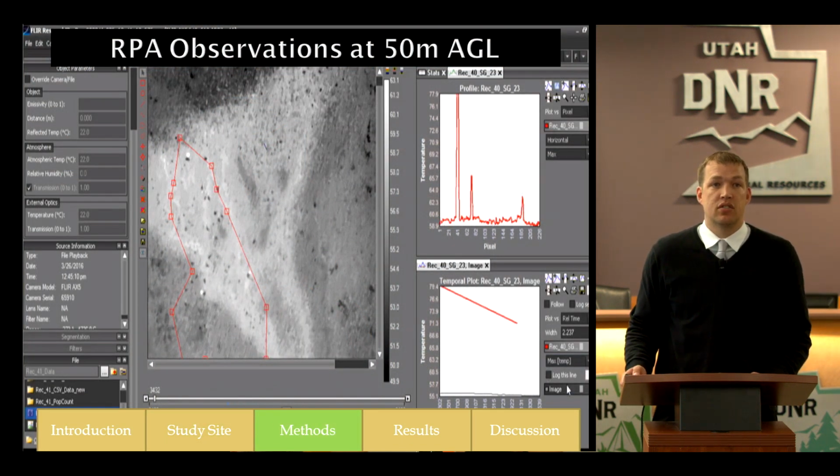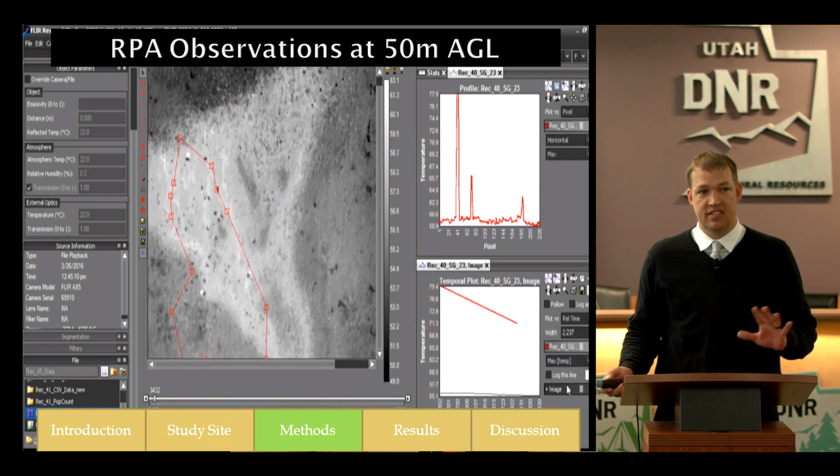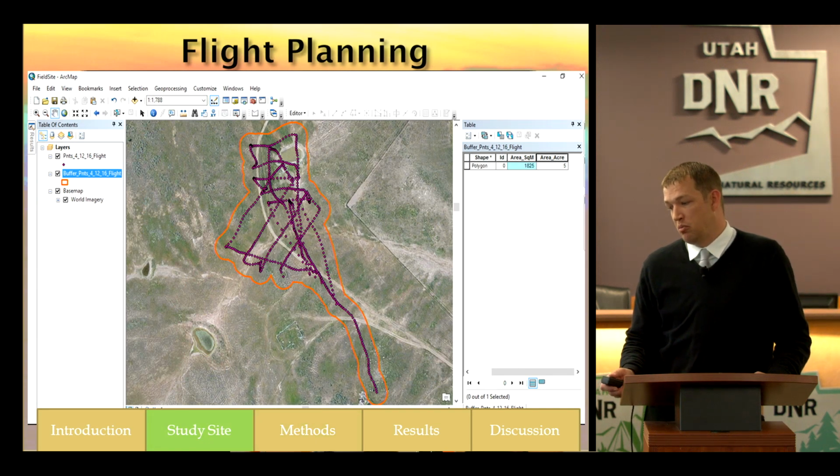So the grid pattern is those orange points. So let me go back to it. Yeah, and you guys feel free to interrupt me and ask any questions. You don't need to wait to the end. So that grid pattern is those purple points.